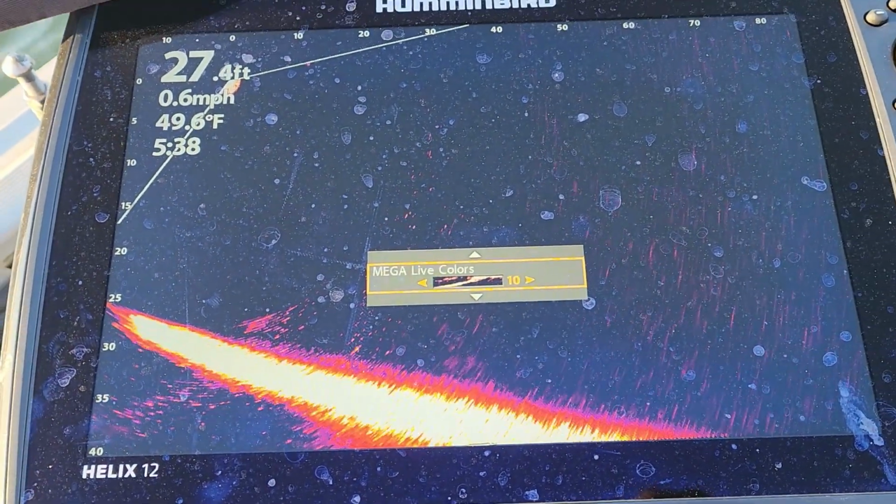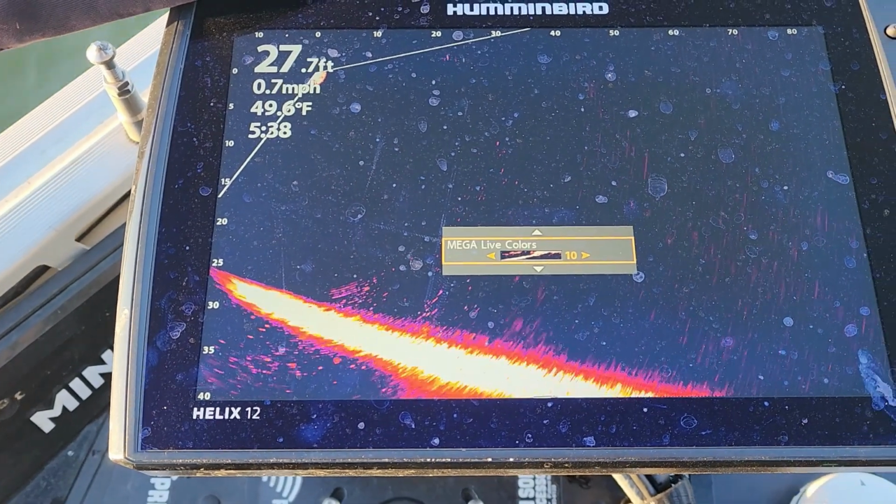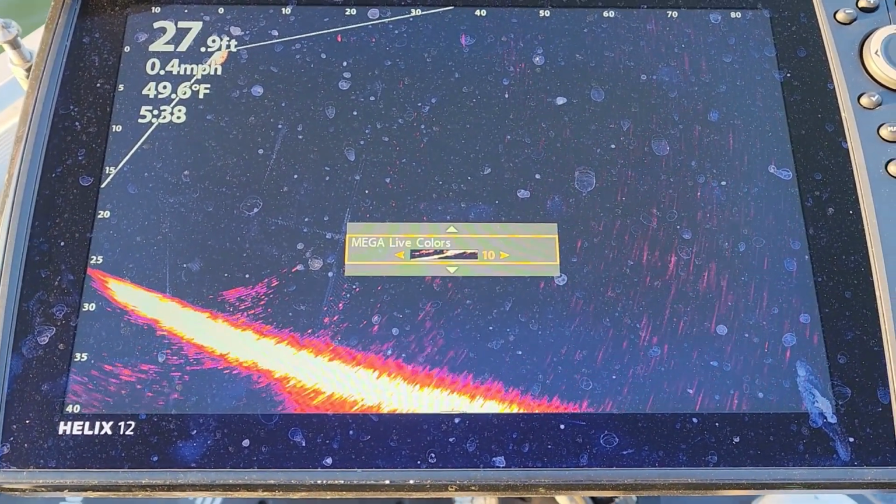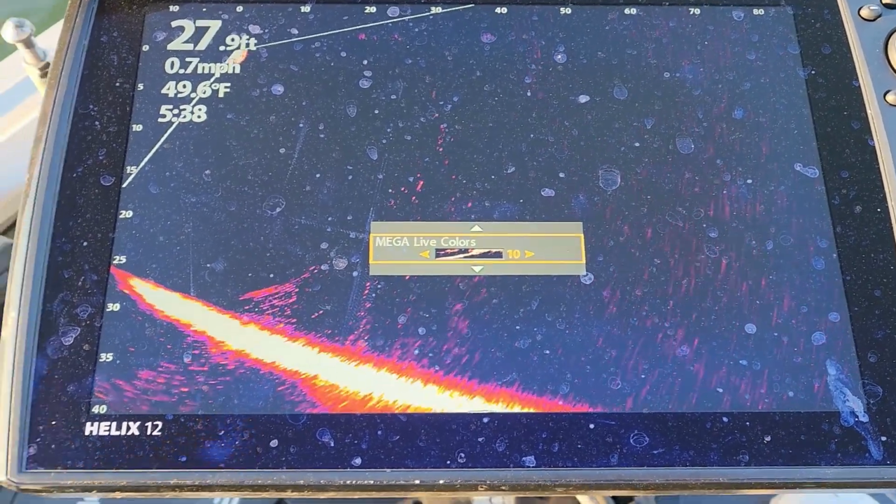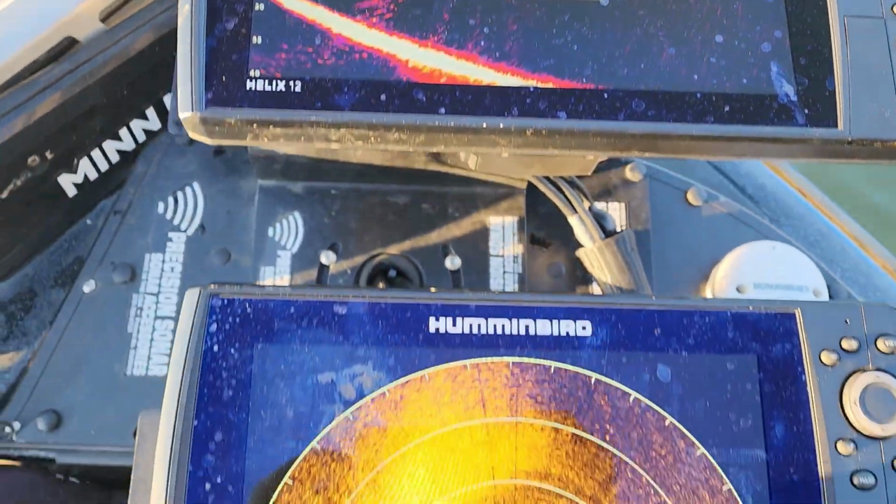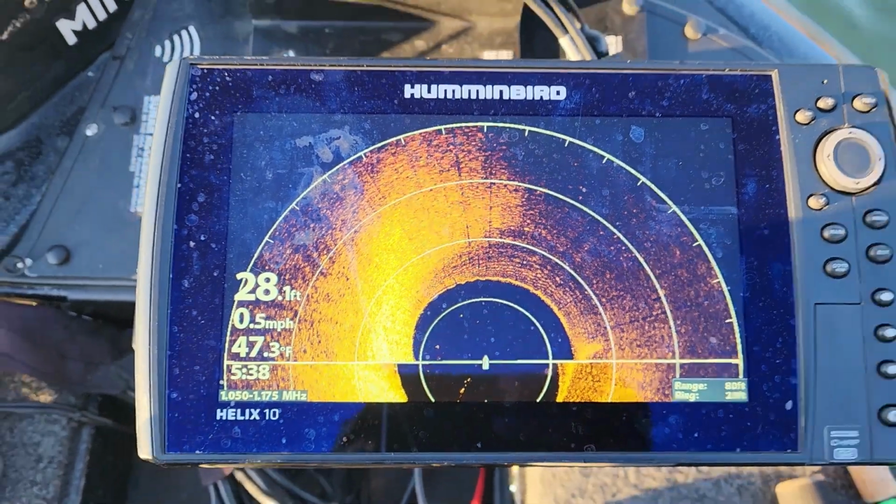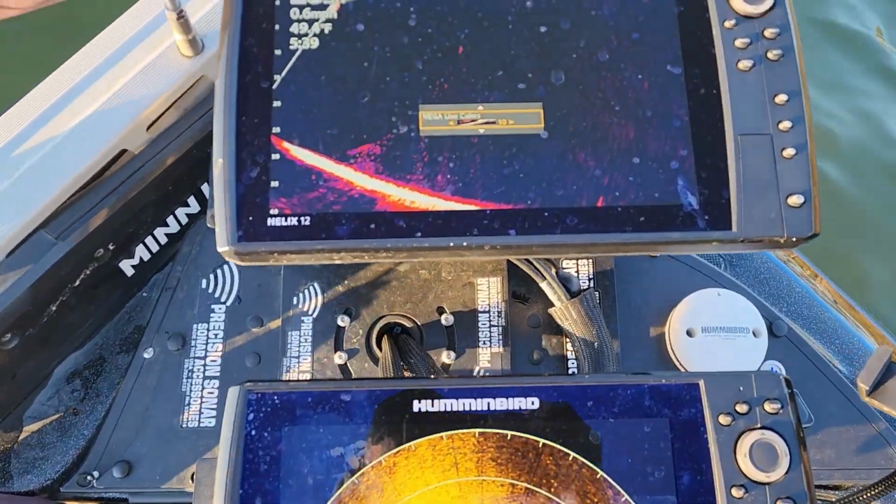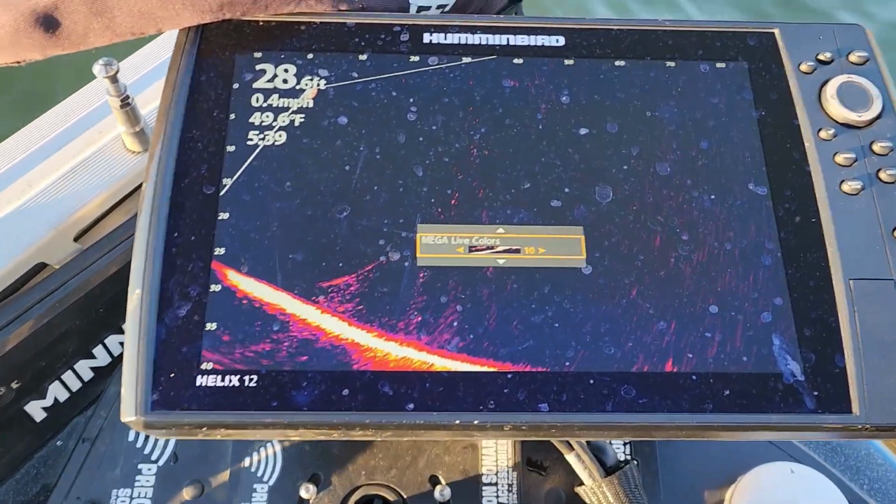But another thing that you guys want to definitely do is play around with the different color palettes. Depending on the location that you're at, sometimes it'll make the bait show up a little bit better. Sometimes it makes the fish show up a little better. So you want to kind of get used to doing that. But that 360 and that live imaging combo, it is a beast out here on the water.